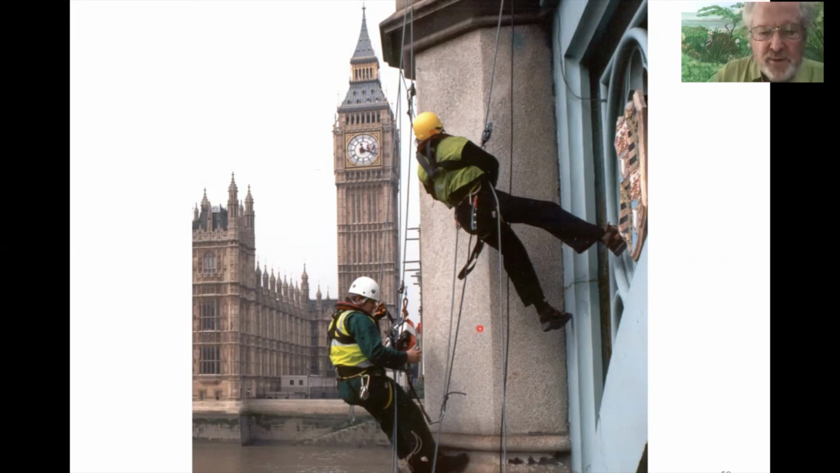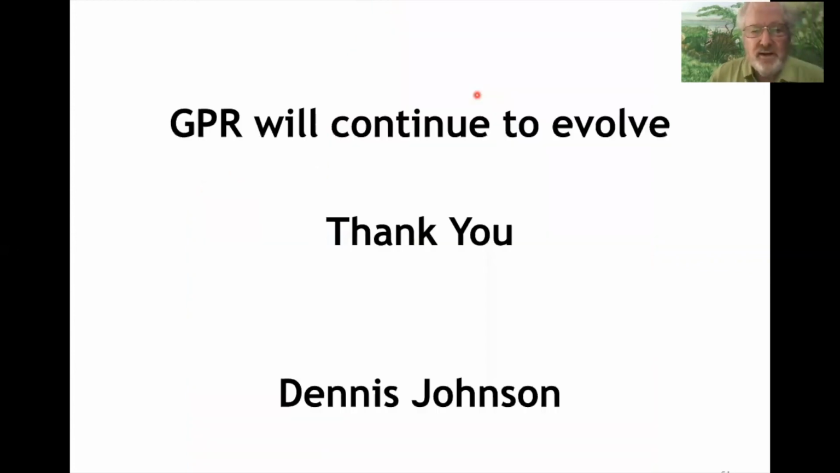The reason I like this picture so much is that up here on the face of Big Ben, you can see 2 people hung by ropes working on the face of Big Ben. So it's kind of a great photo that I liked, our equipment in use with people working on Big Ben in the background. So with that, that concludes my lecture on GPR.